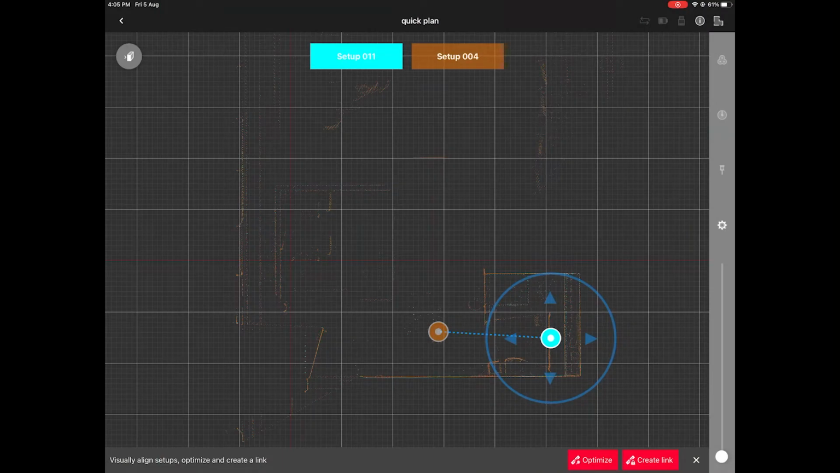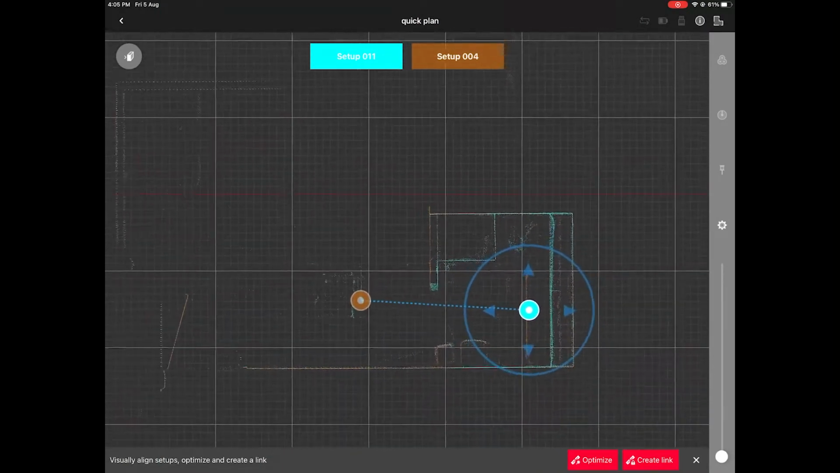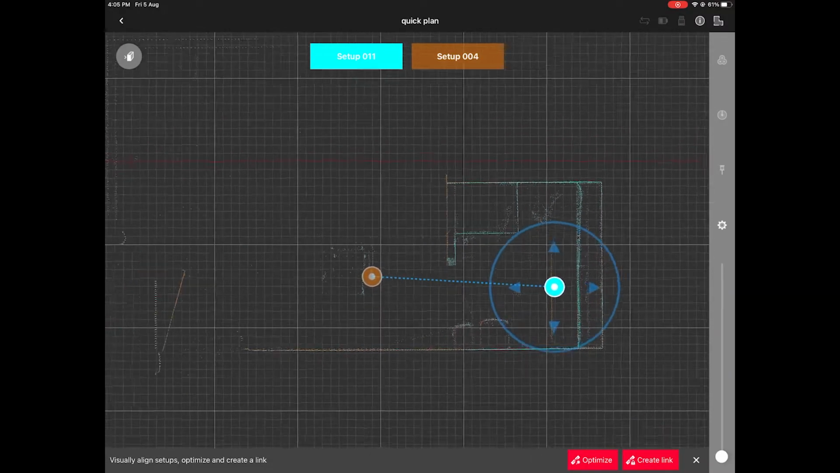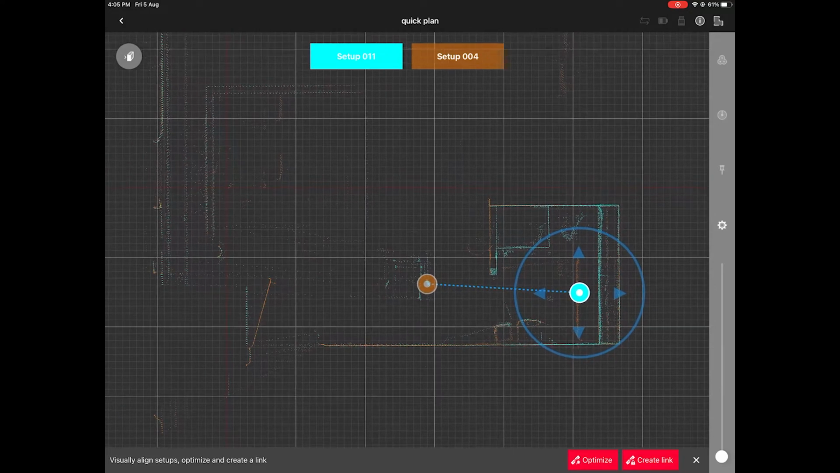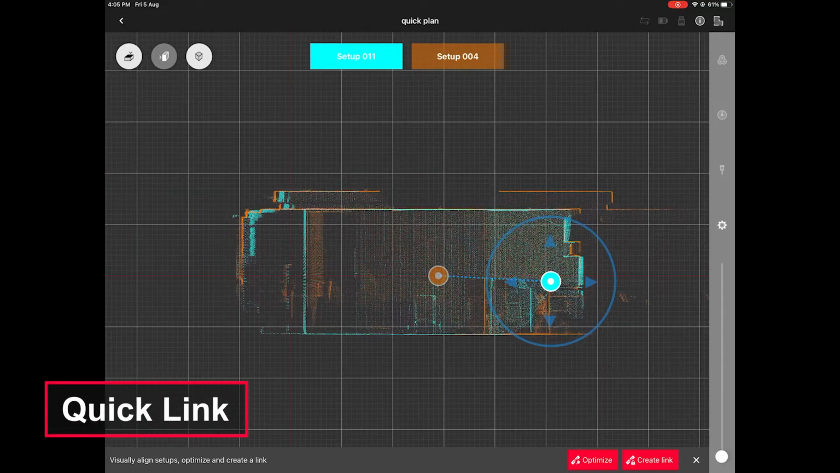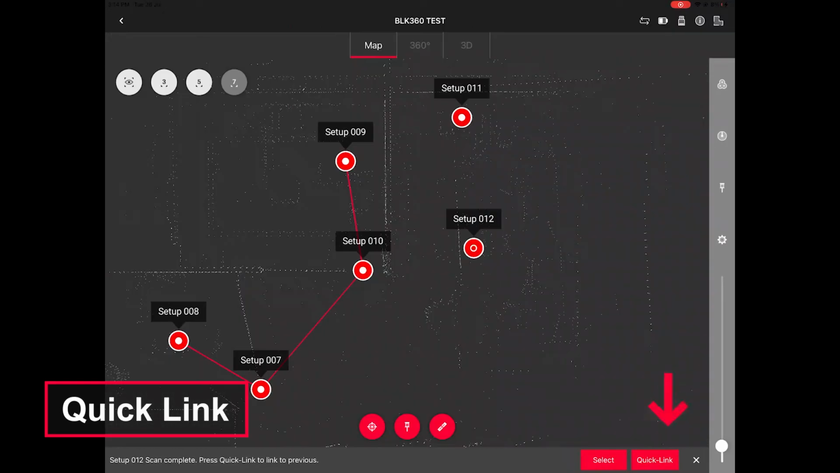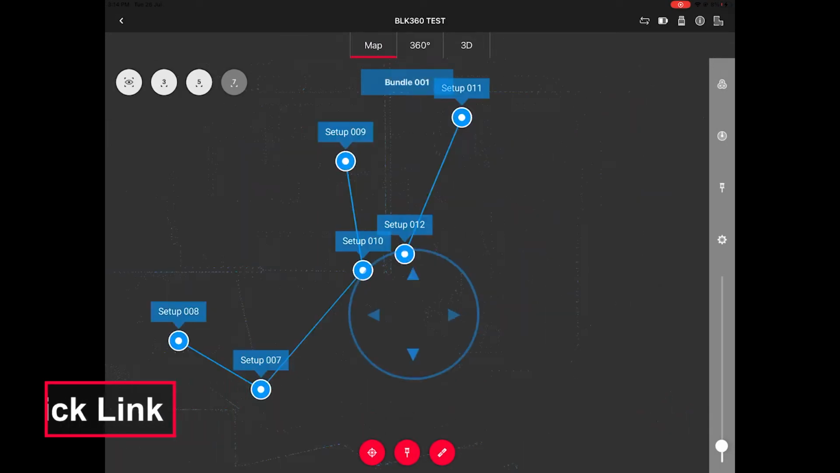A lot of improvements were done to the registration functionality. A very nice feature is to combine the last scanner position with the previous one automatically by clicking the QuickLink button. Generally, you are doing one setup after another in sequence, so this small tool highly speeds up the entire process. You don't need to open the cloud-to-cloud window, it just scans and makes it optimized. All that you need to do is click one button.